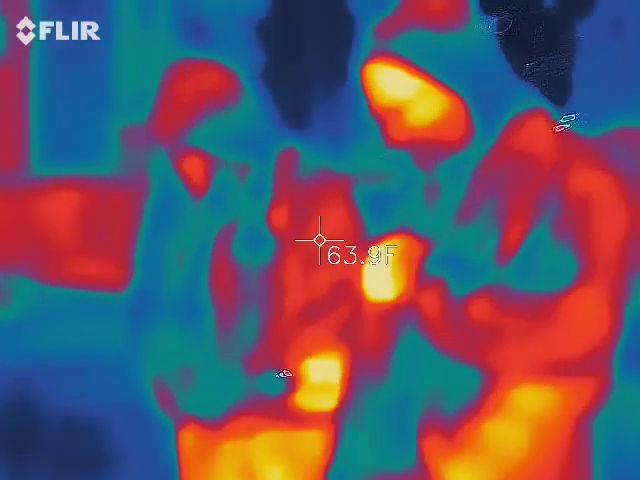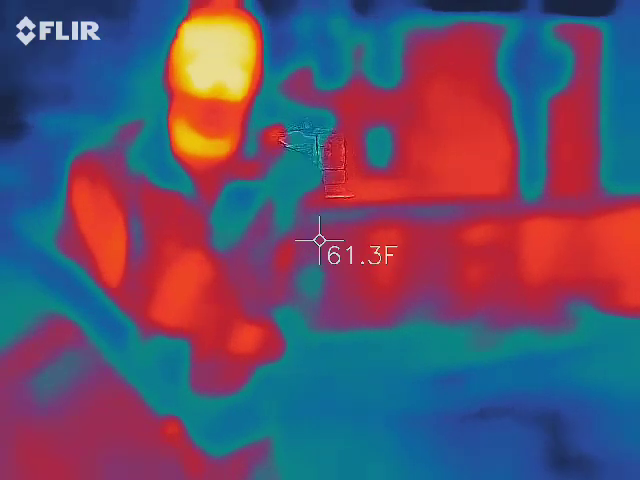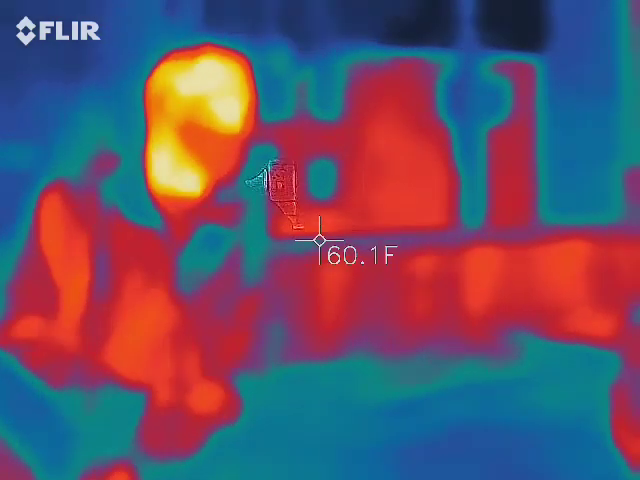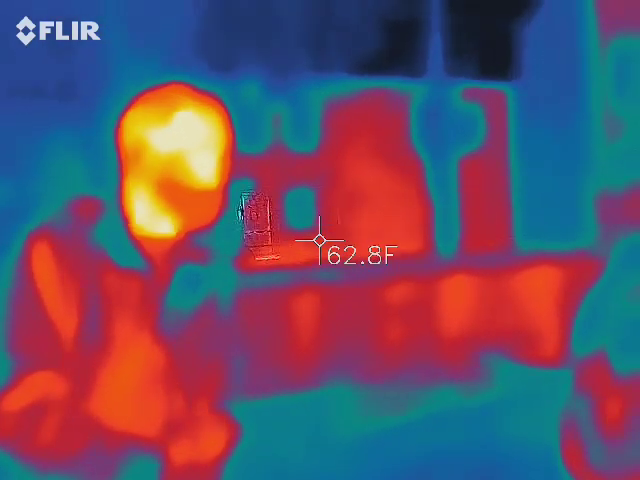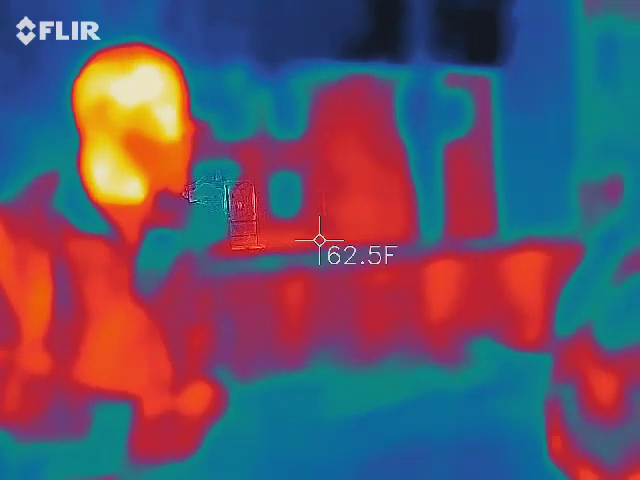So we're going to go up about 4 blocks. So hang on to those hot hands. Keep filming by all means. Your EMF meter is going to go crazy because of the parking meters. It's a false positive, so you can pretty much ignore it. You can even throw it in your pocket. Keep your hands warm if you want to until we get to the next location.